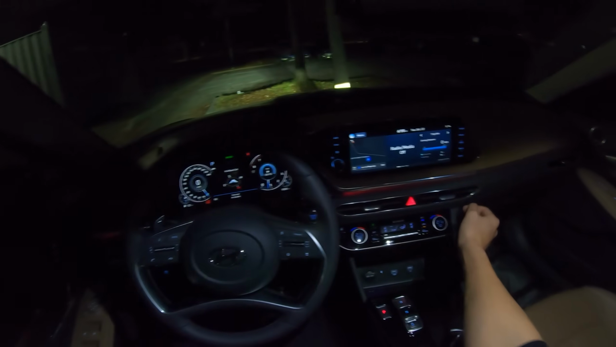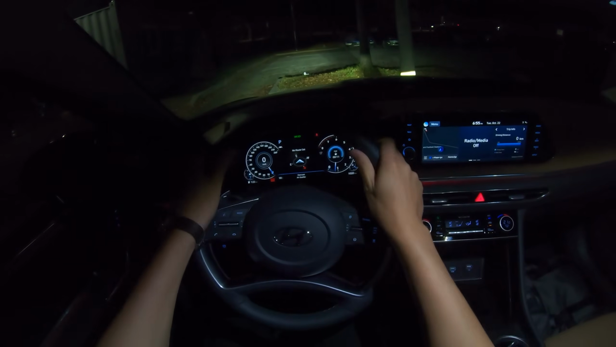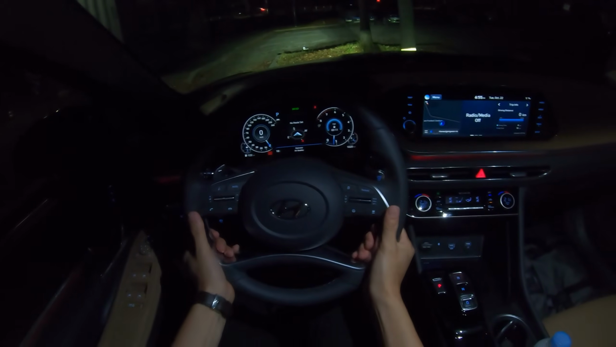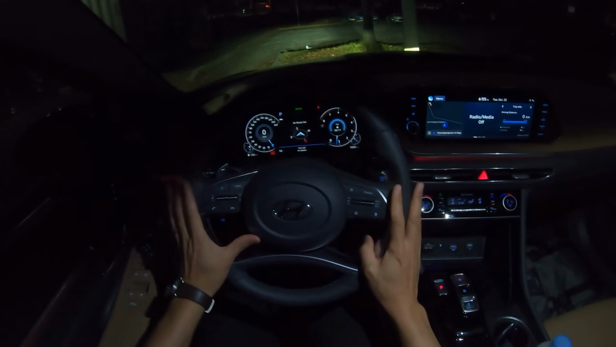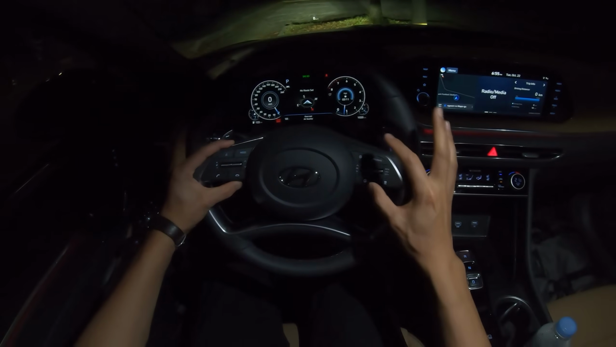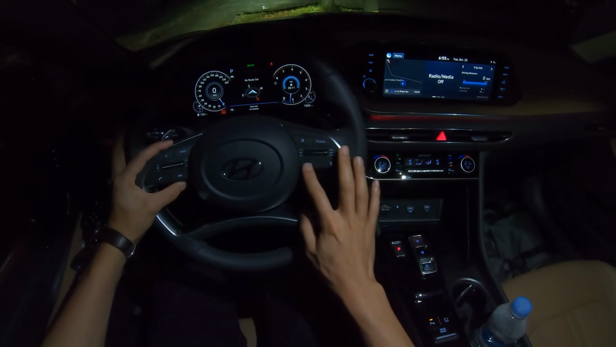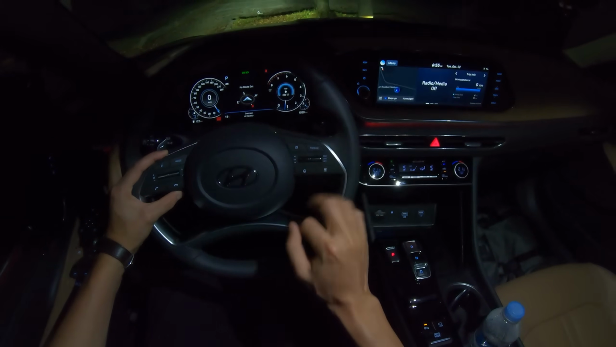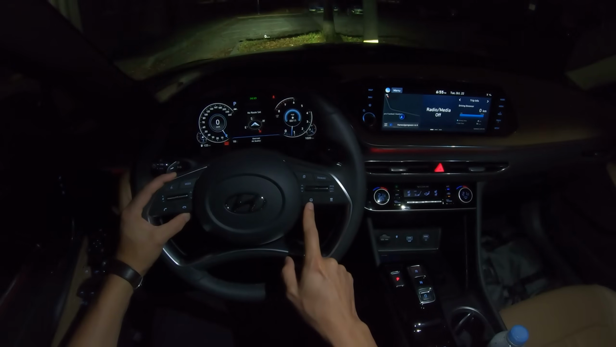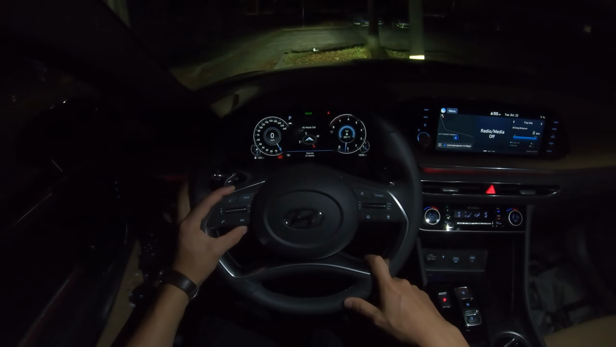So this is what the interior looks like. Starting from the steering wheel, I think it's got a slightly thicker steering wheel, but shape-wise it looks pretty much the same. It's got the command and media controls on the left, adaptive cruise control, and lane keep assist on the right side.